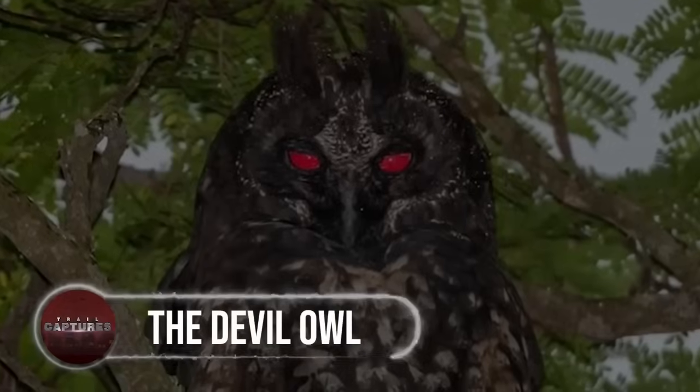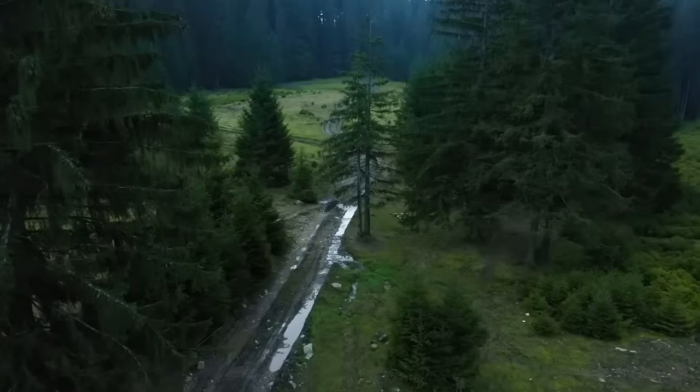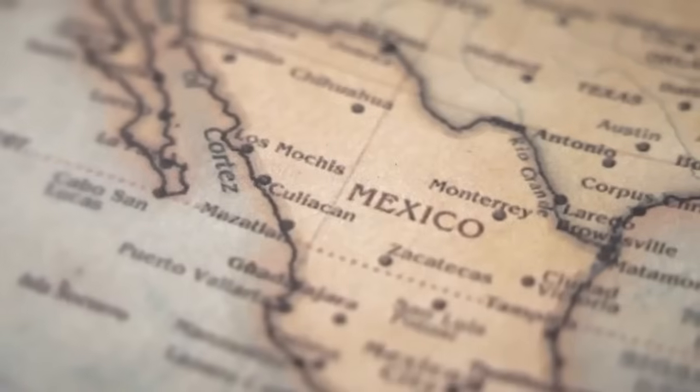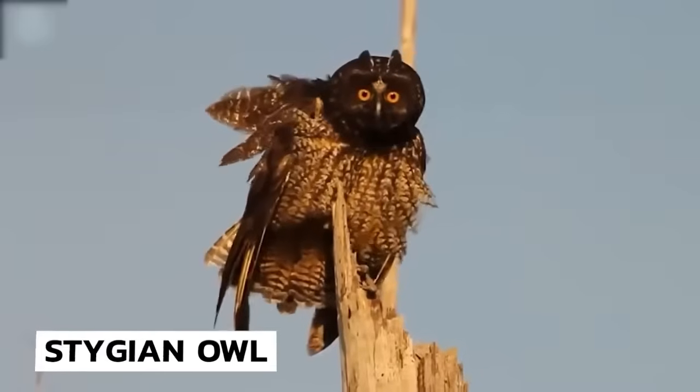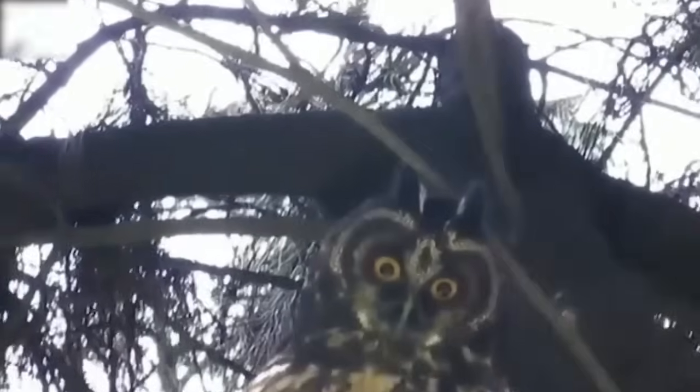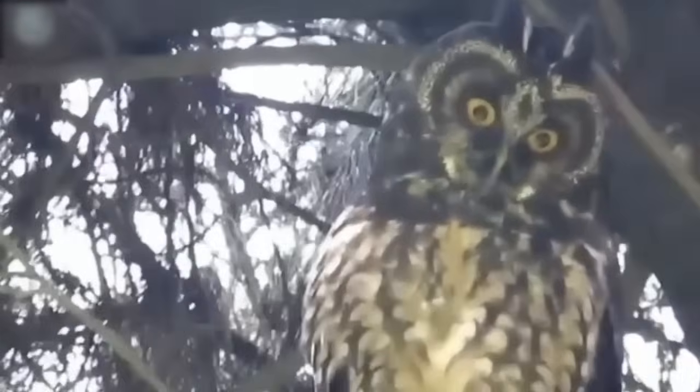The Devil Owl. Get ready to be spooked, folks, because we're about to delve into the mysterious world of the infamous Devil Owl of Mexico. Also known as the Stygian Owl, this nocturnal creature is considered to be one of the most terrifying birds in the world, and for good reason.